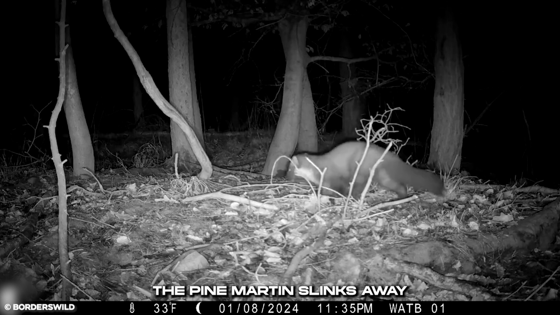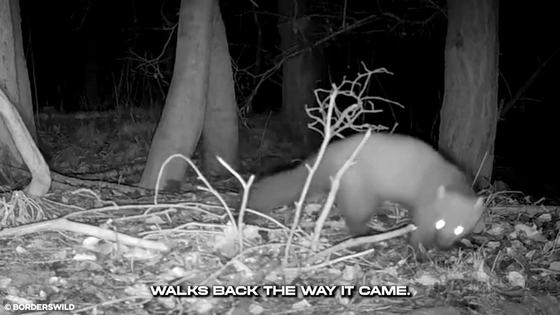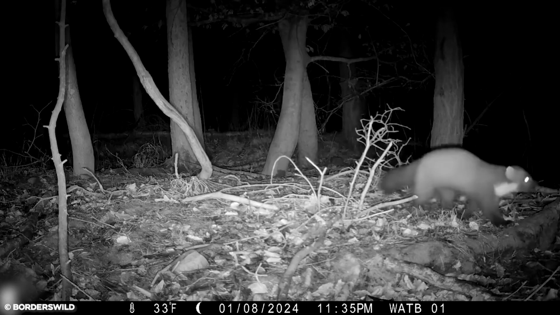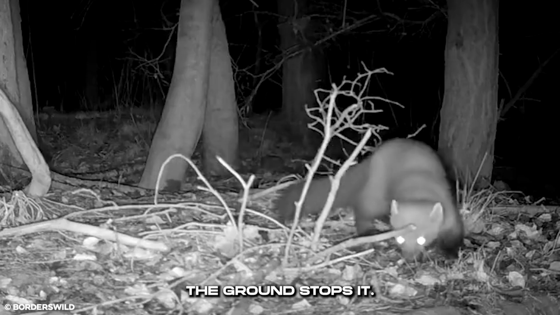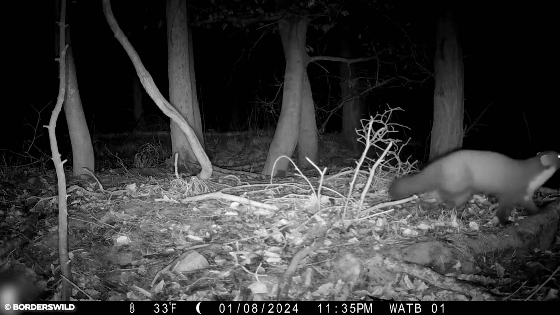The pine marten slinks away to the edge of the clearing. It then changes its route and walks back the way it came. Yet the odd smell on the ground stops it. It smells it again, leading it to the side of a tree.